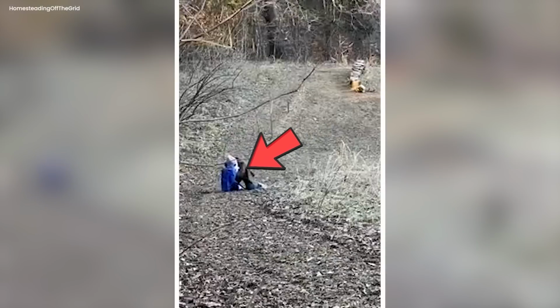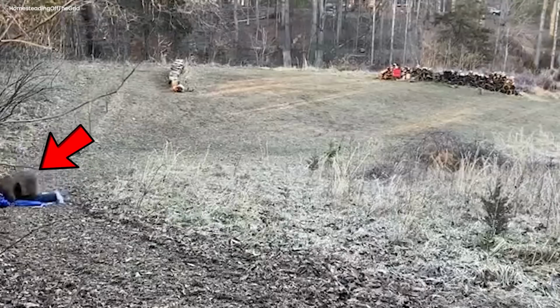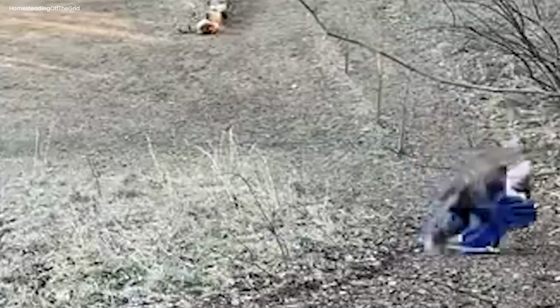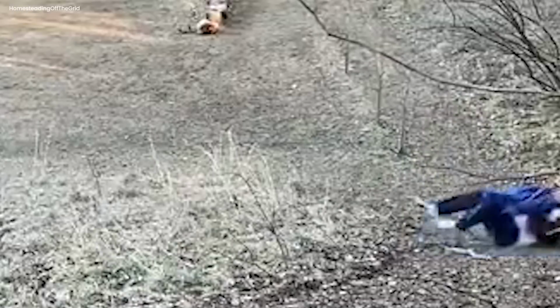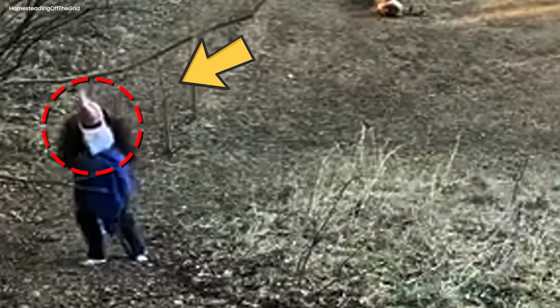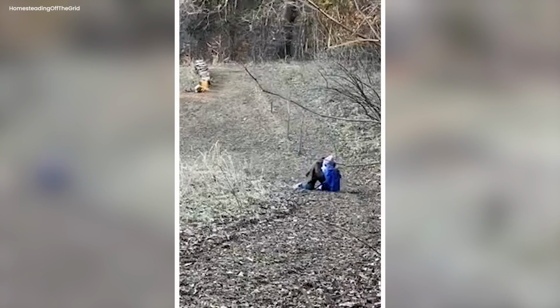Then something really big happens. On a hill, the man falls down, but it's not a gentle fall. He tumbles hard. Right before he hits the ground, you can still see the axe stuck on the top of his head. It's a weird and creepy detail.